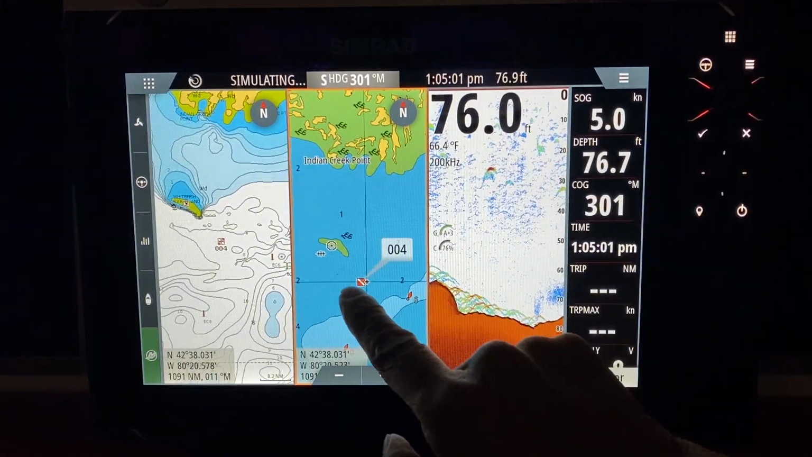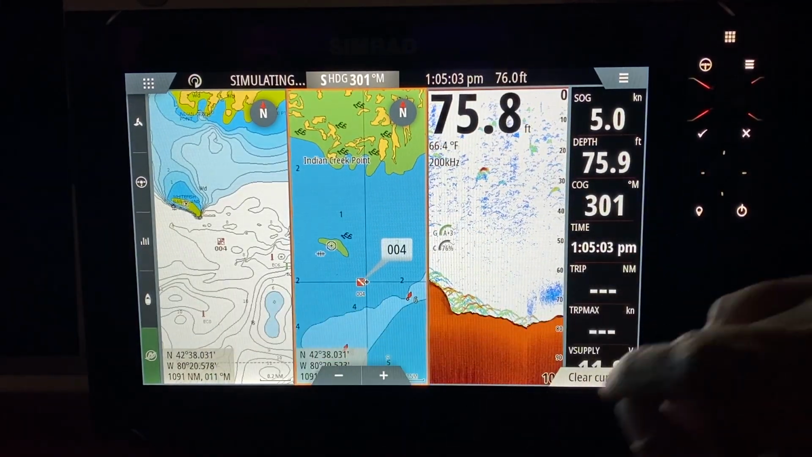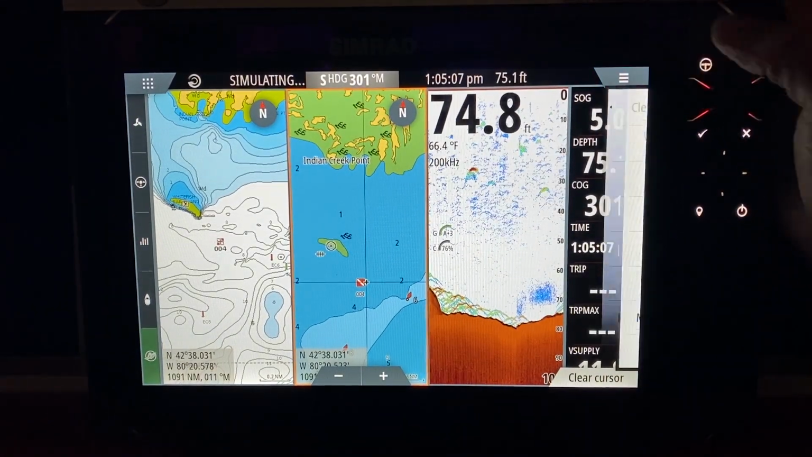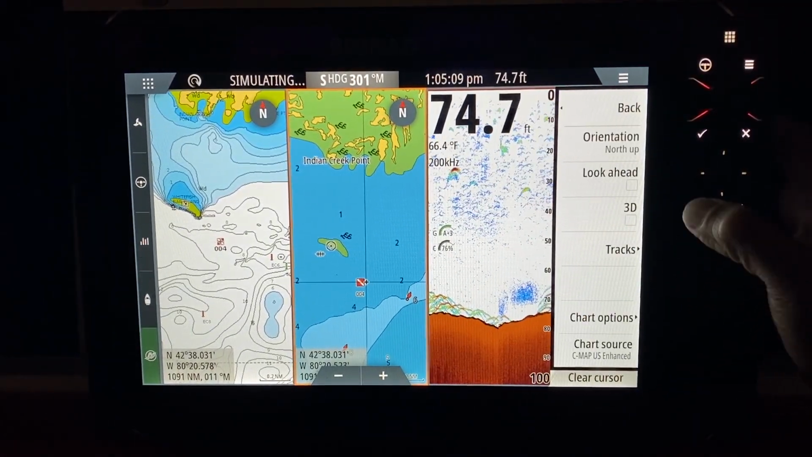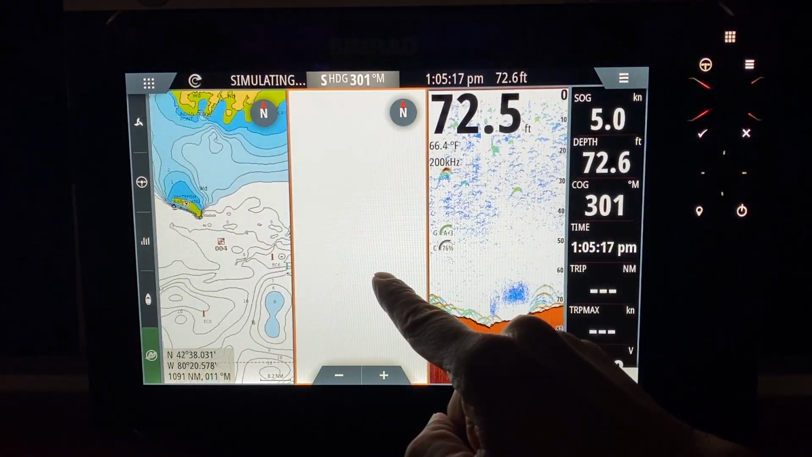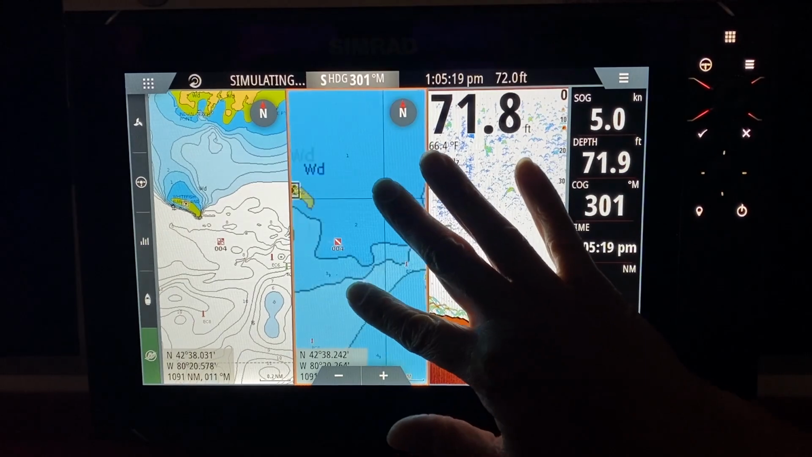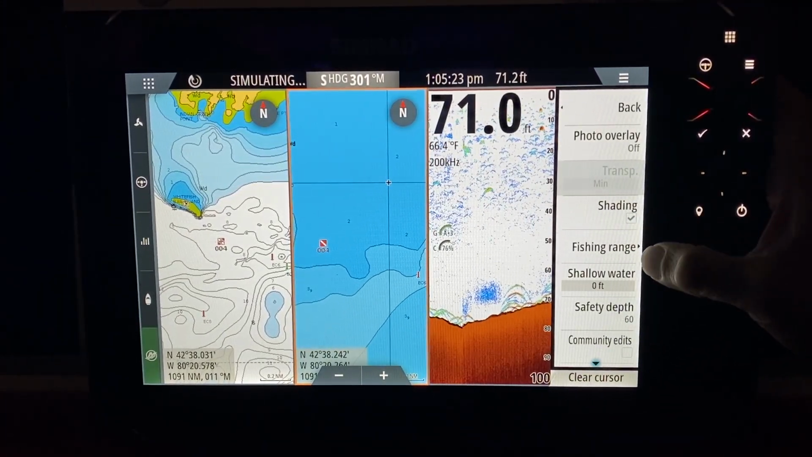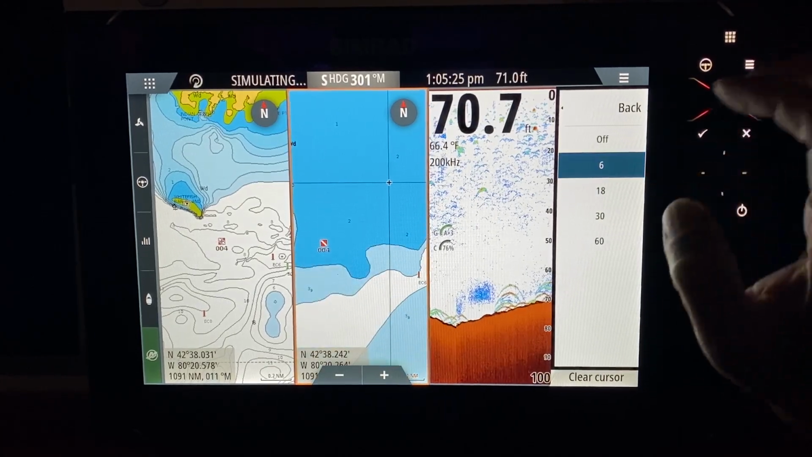And we go low def on this side, high def on this side. So we have an orange square around here. We hit the toolbar. We go to options. We turn on Navionics. We set the safety depth to 6 feet. More options. Chart options. Safety depth 6 feet.